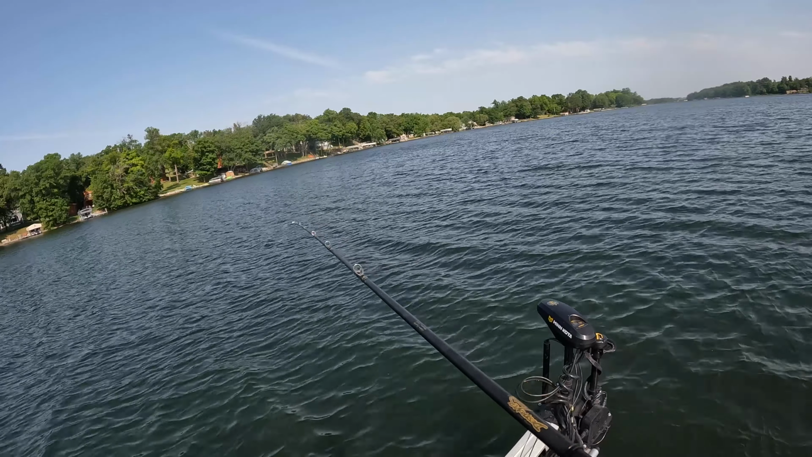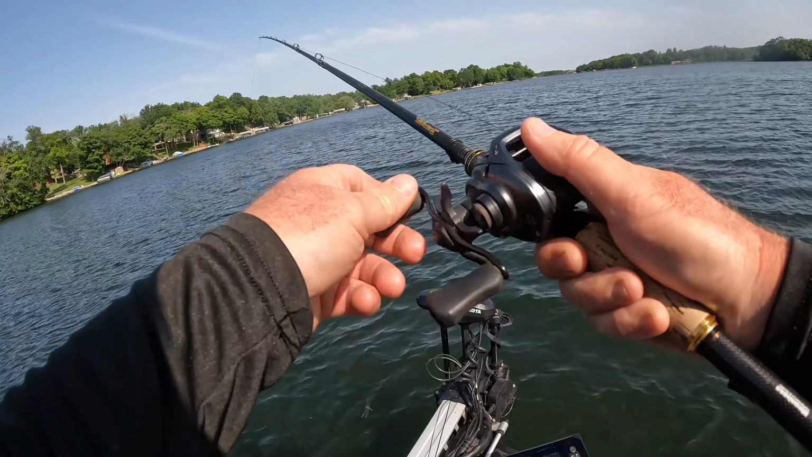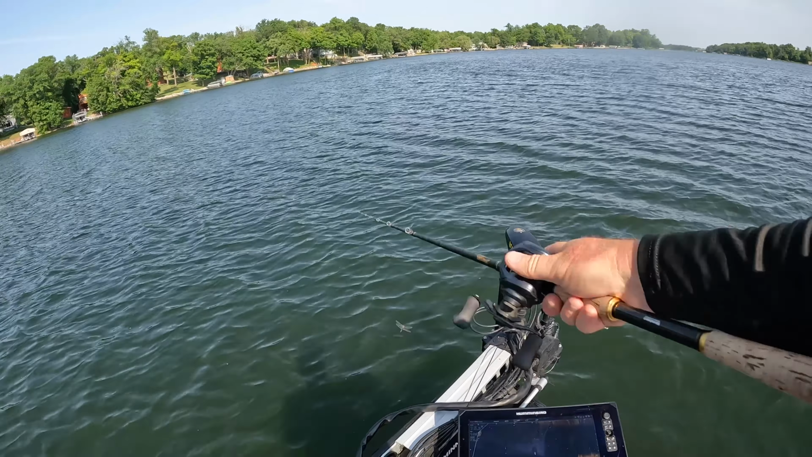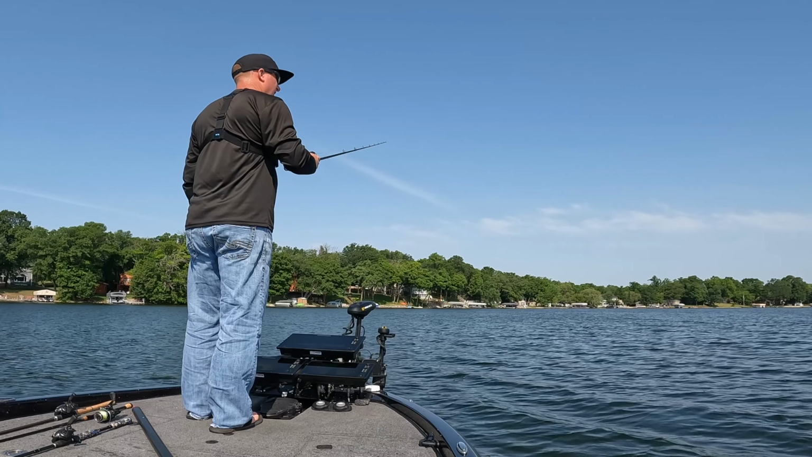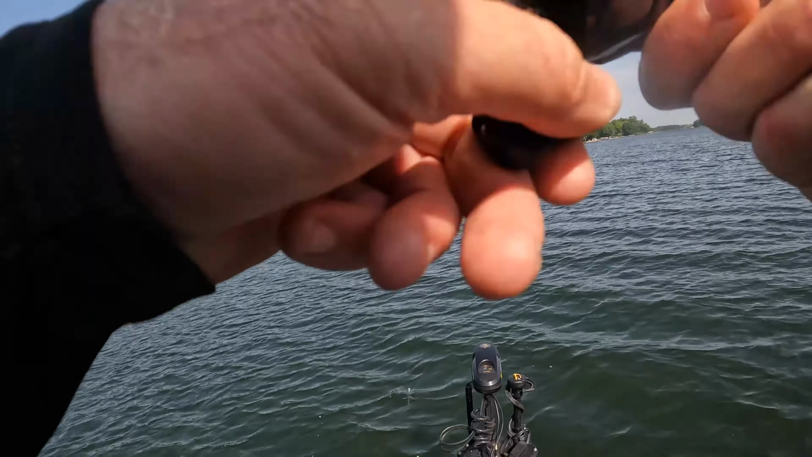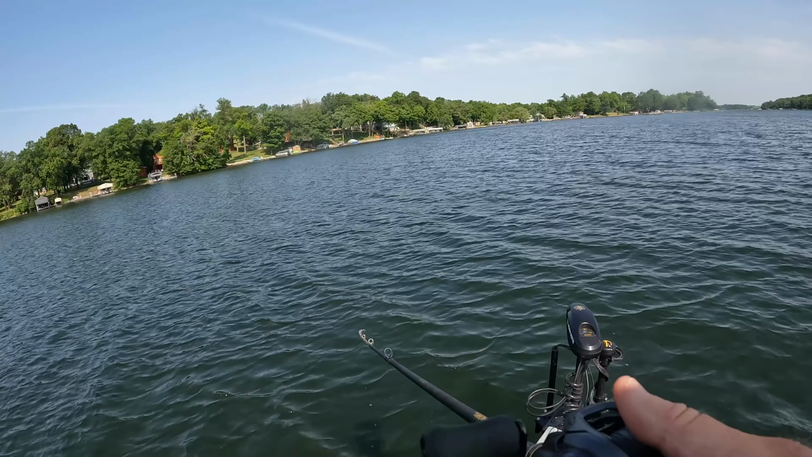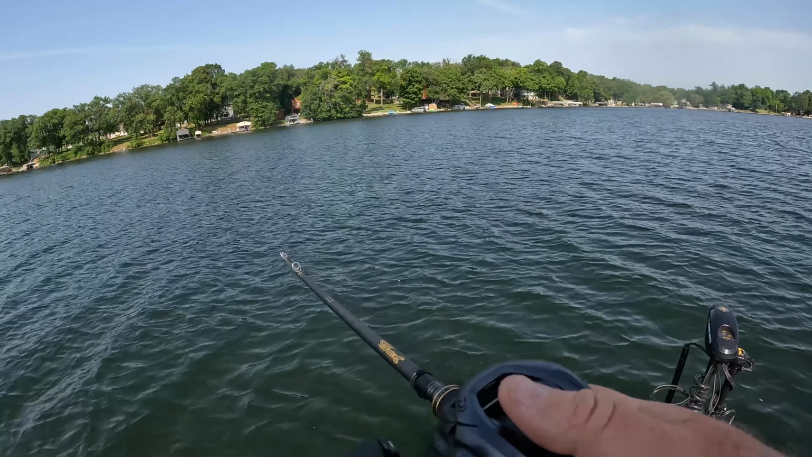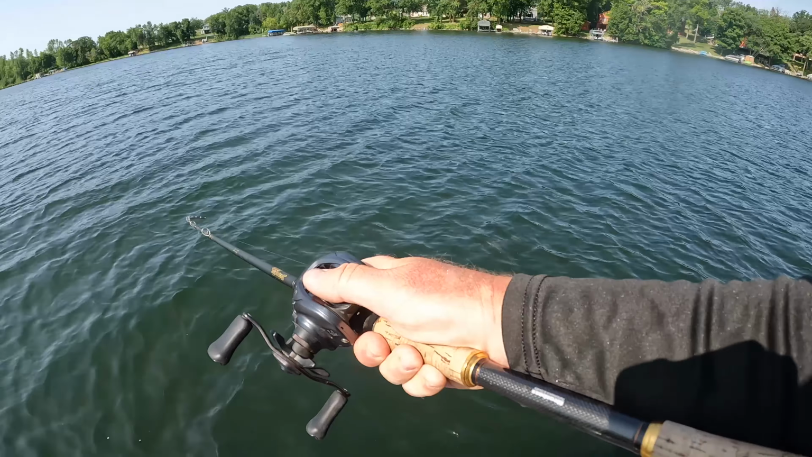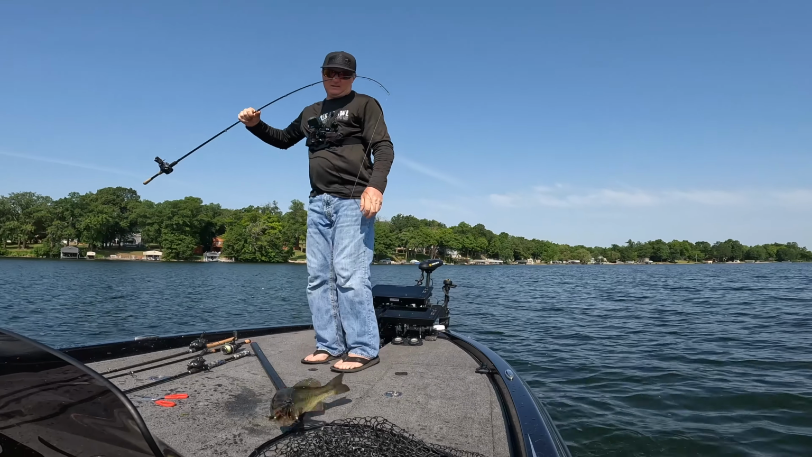Okay, that cast there, I didn't feel any weeds at all, so I'm going back to the right a little bit. I just kept hopping that thing. That fish just pounced on it, not too far in front of the boat. Another really nice fish.